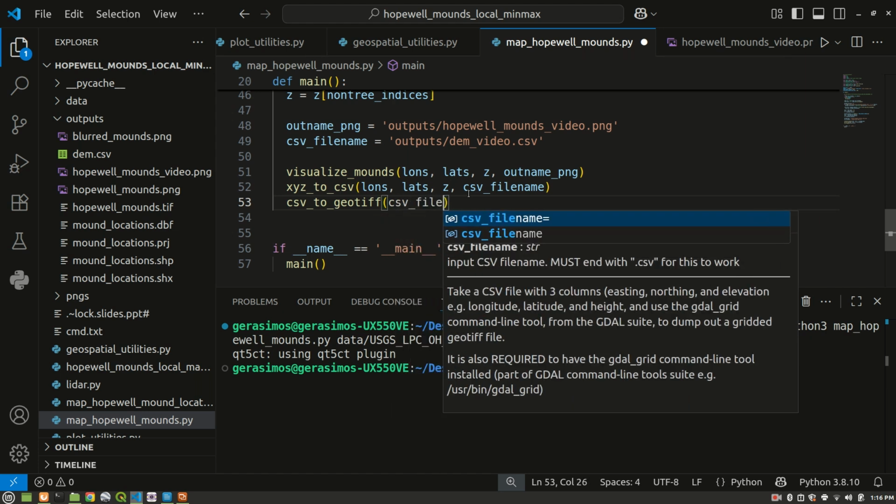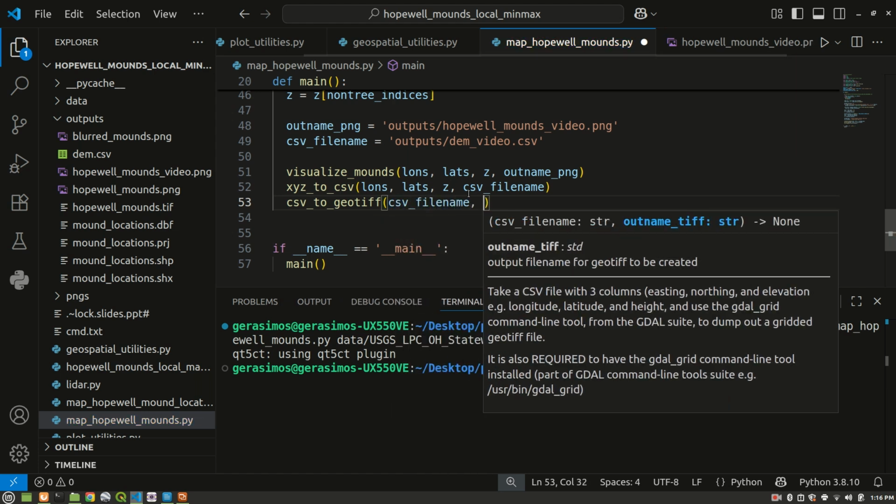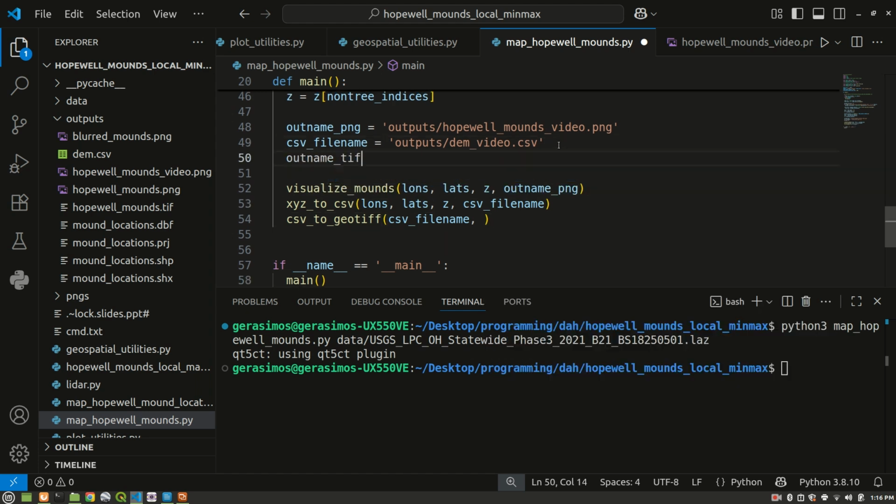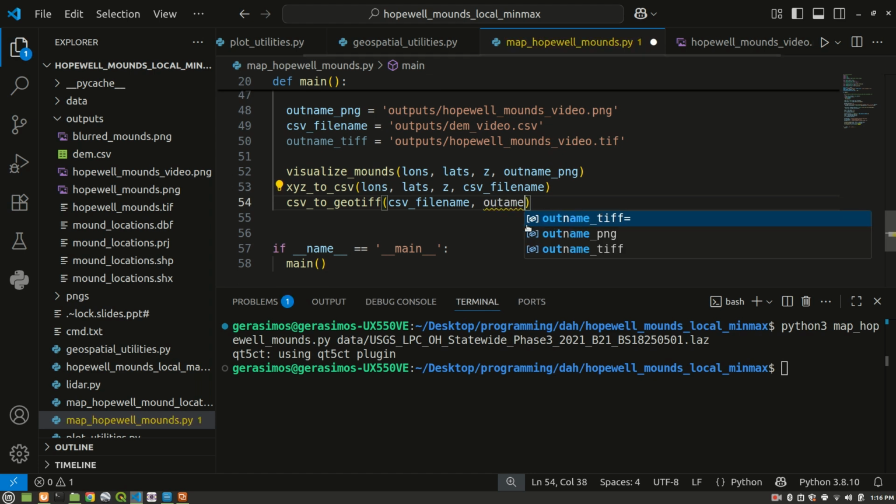We pass in our CSV file name, and we also need an output name for our GeoTIFF. So I'm going to say outname tiff is equal to outputs Hopewell mounds video.tiff. All right, there we go. And let's pass that in.